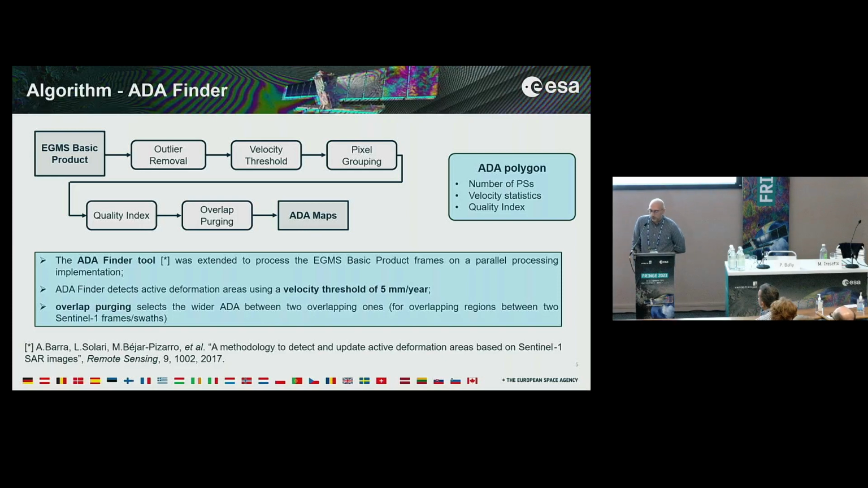Then we have a quality index we talk about later, a kind of reliability measure where we assess the reliability of the extracted polygons. And then the last stage is overlap purging. This is because it may be the case that two active deformation areas, two polygons, are detected in the same area, but they are associated to two different bursts of frames of Sentinel-1.